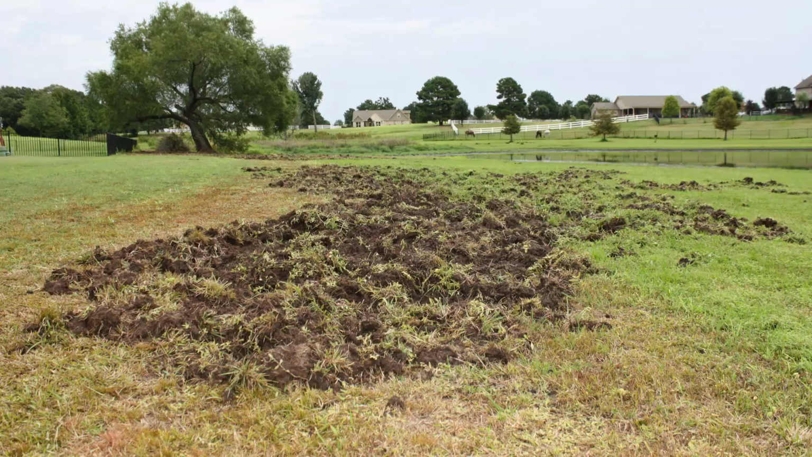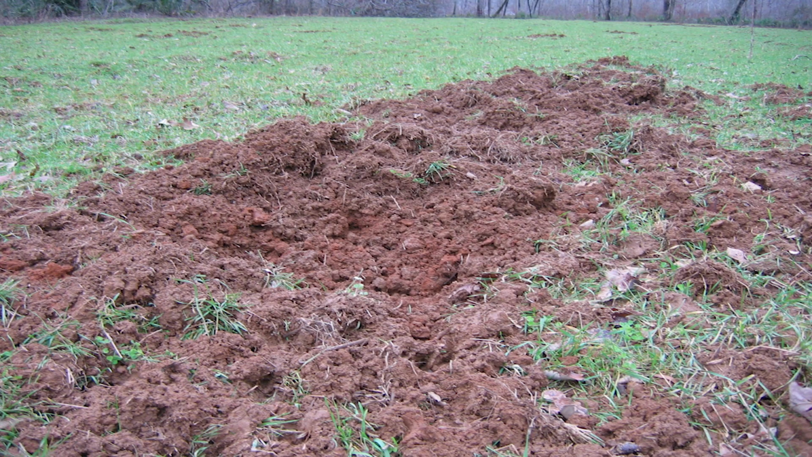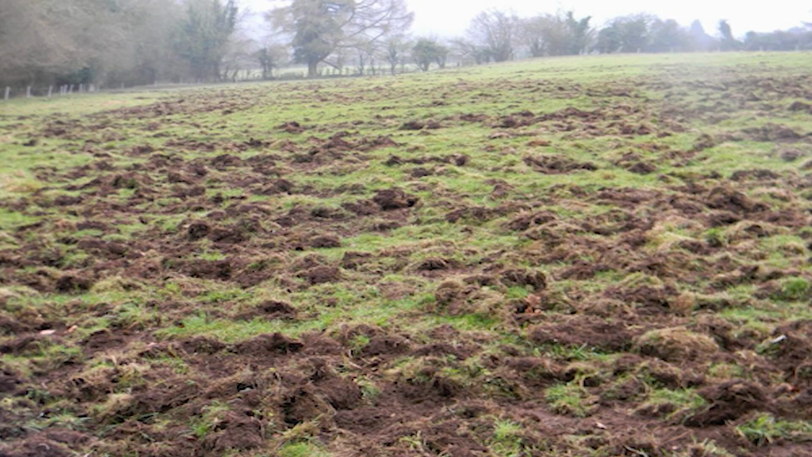They come in and they're rooting for especially any sort of plant root that's a thicker root, that'll hold some moisture. Also grubs and worms, beetles, things like that. But it leaves the soil where you can't mow, you can't drive a tractor on it without getting beat around. And it can just destroy a hay field in a matter of a night or two.